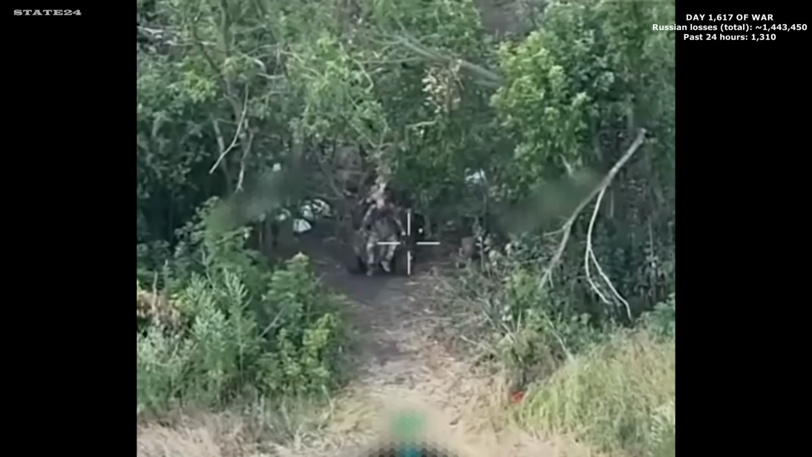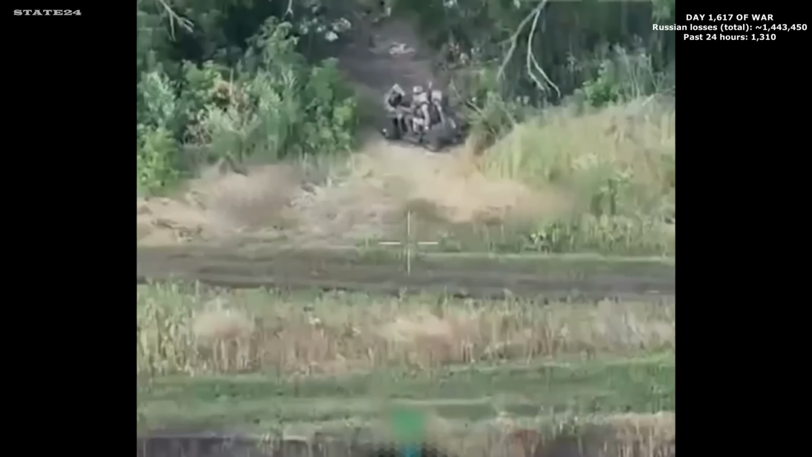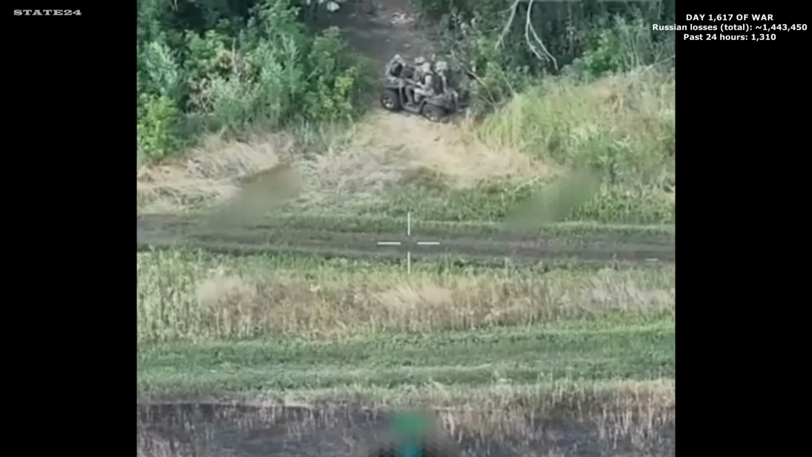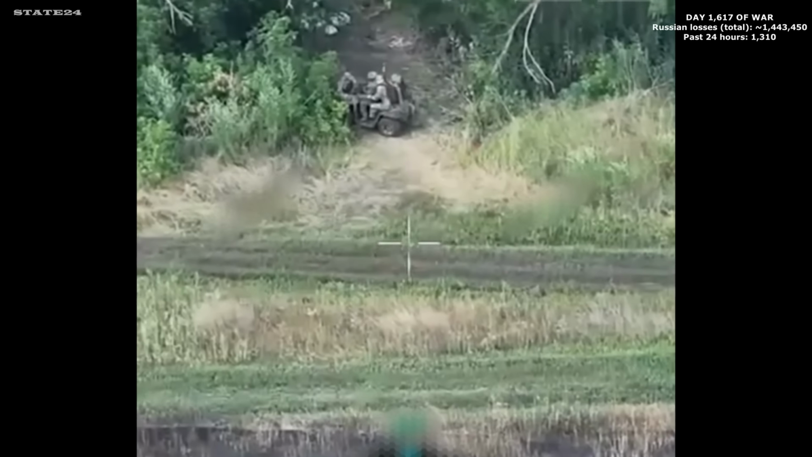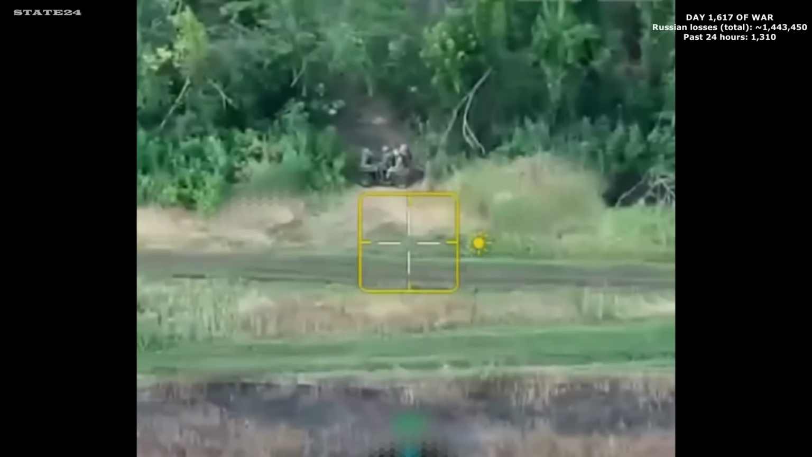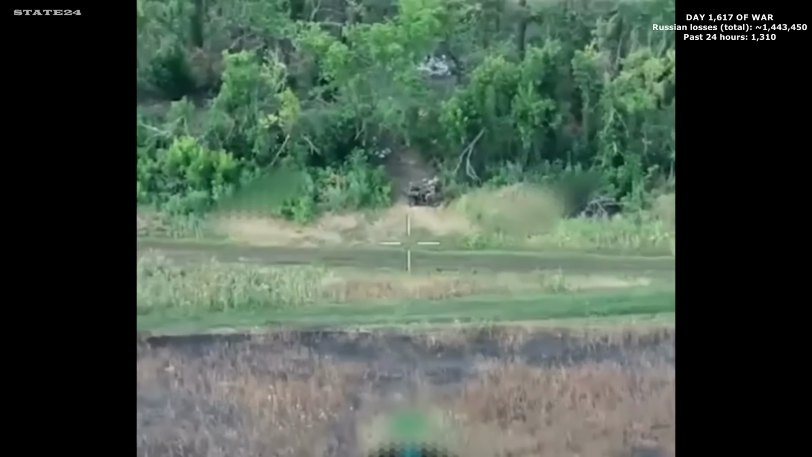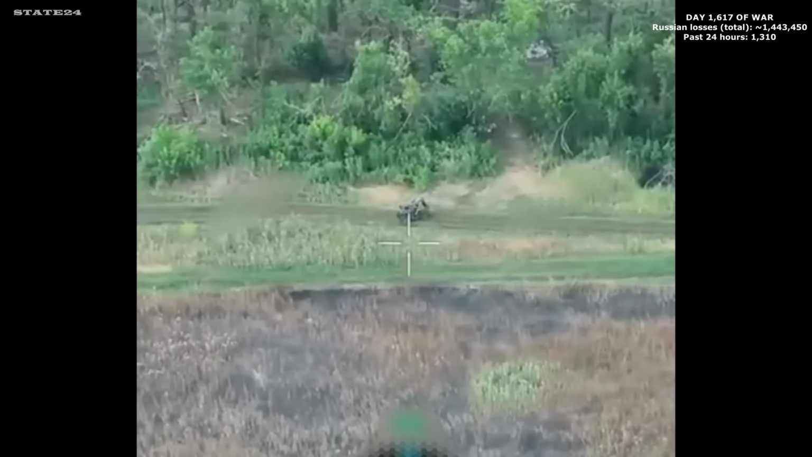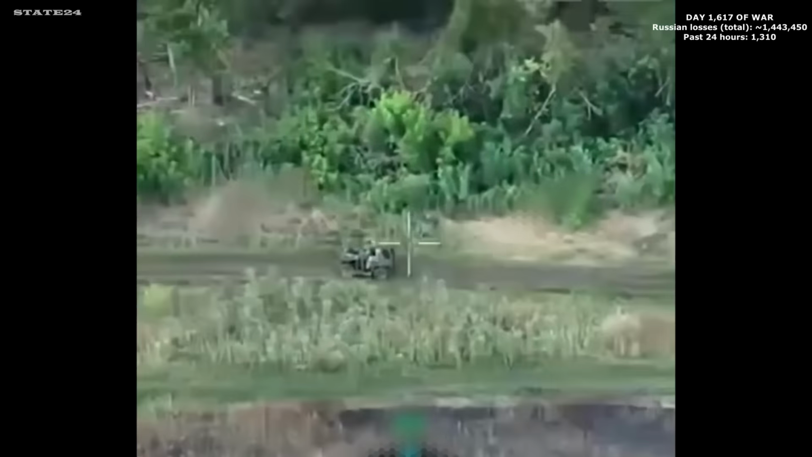3 Russian soldiers trying to fit onto a single ATV, a vehicle too small for all of them, but the only option available. A sign of how stretched logistics have become. Not enough transport, too many soldiers sharing what remains. After a long struggle, they manage to squeeze in together and start moving.